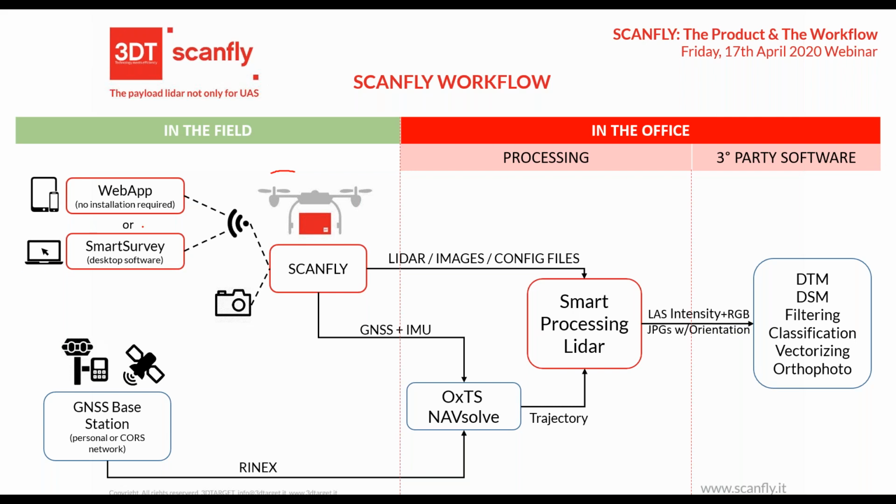Then when we are in a car, for example, it makes no sense to have Wi-Fi, because we want other options, like live streaming of the point clouds. We want to see what's happening in the survey. We want to have a map.